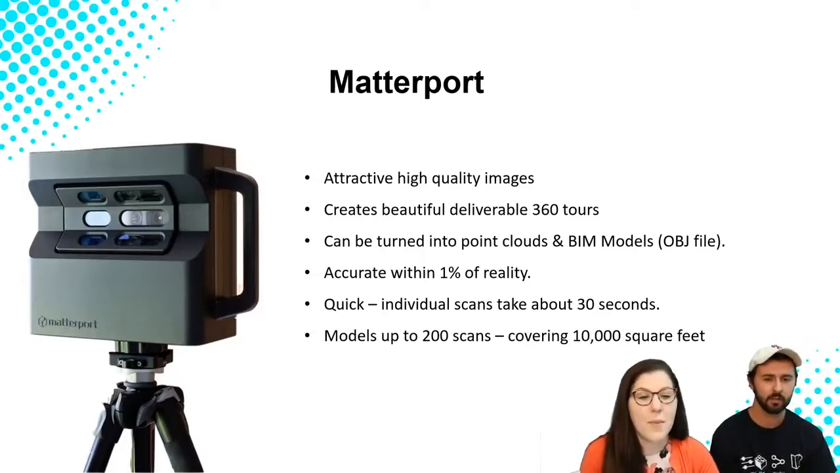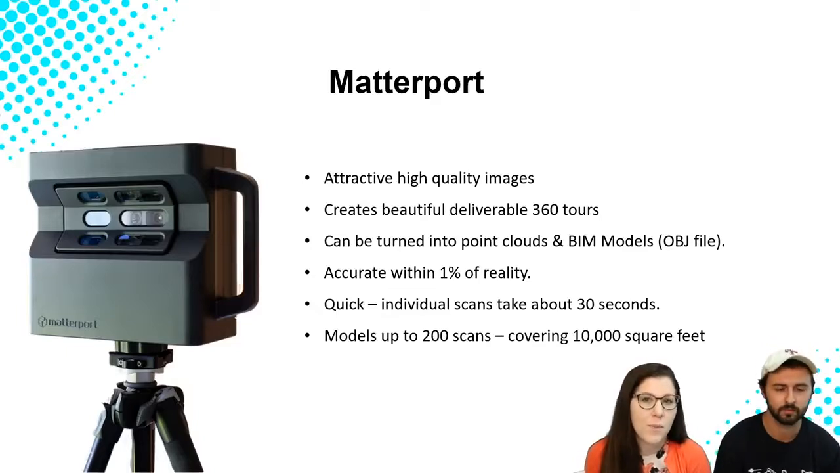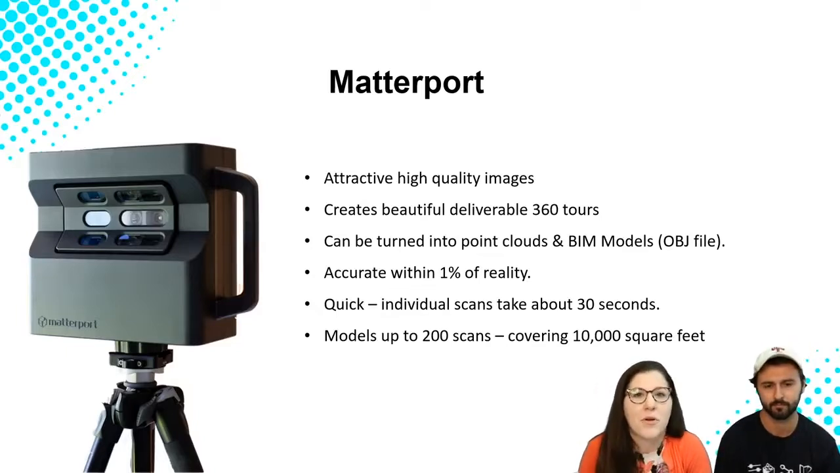Yeah. And you can model up to 200 scans at a time with the Matterport. So if you're doing a building over 10,000 square feet, you would end up with 2 models with Matterport anyways.